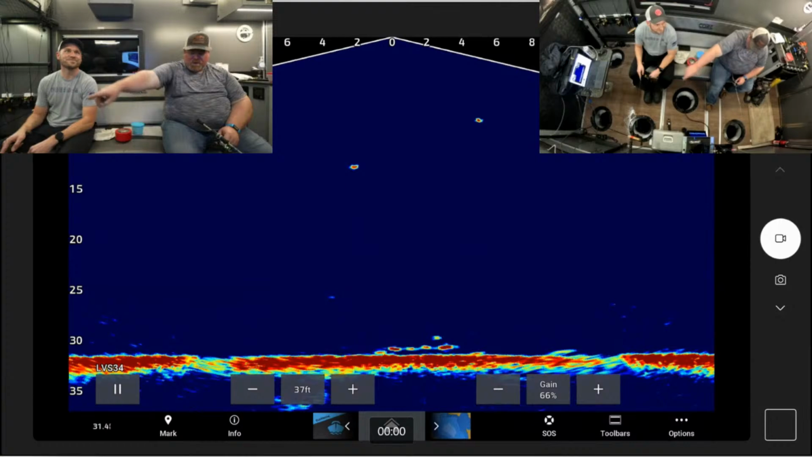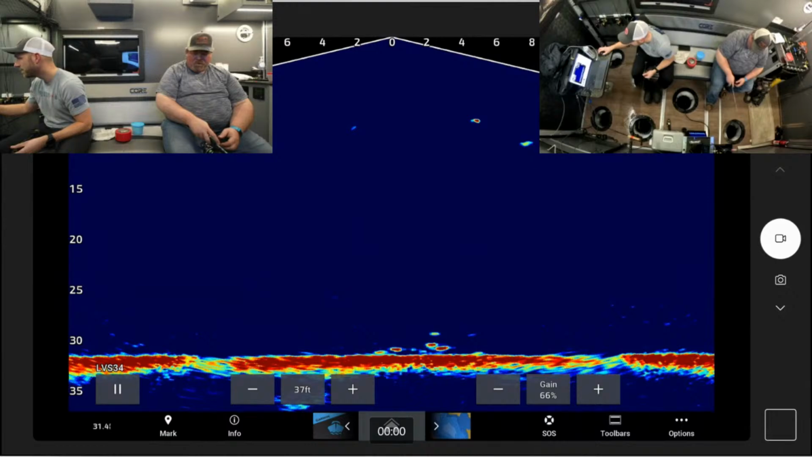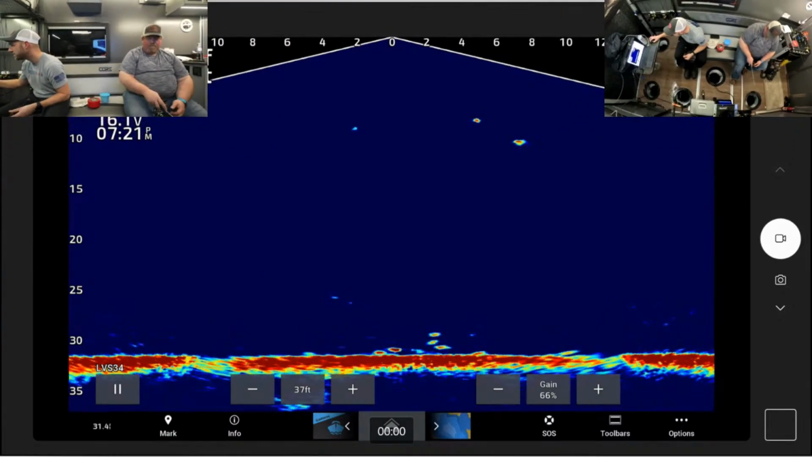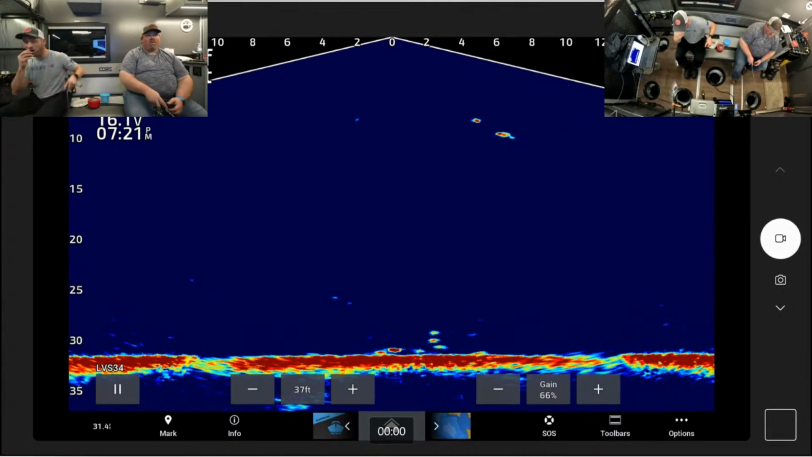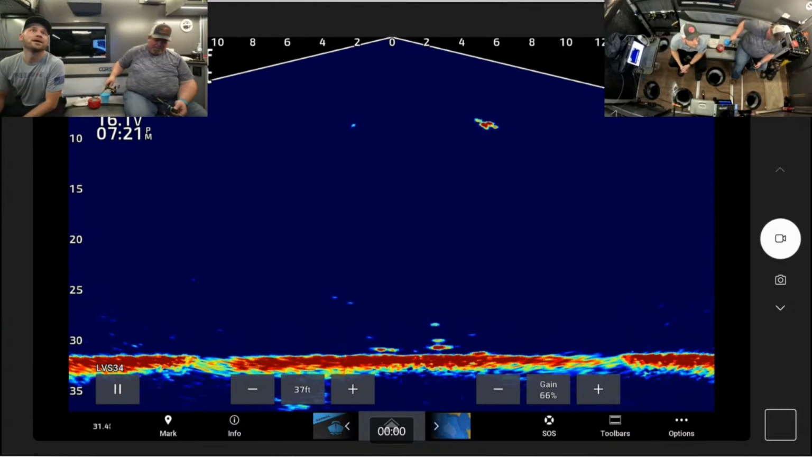Watch that dead stick right up high. See it? Oh, I do now. 8 feet over. Here, we'll shrink this down so you guys can see it too. Coming in straight up. I got your rod. We'll see if he takes it.